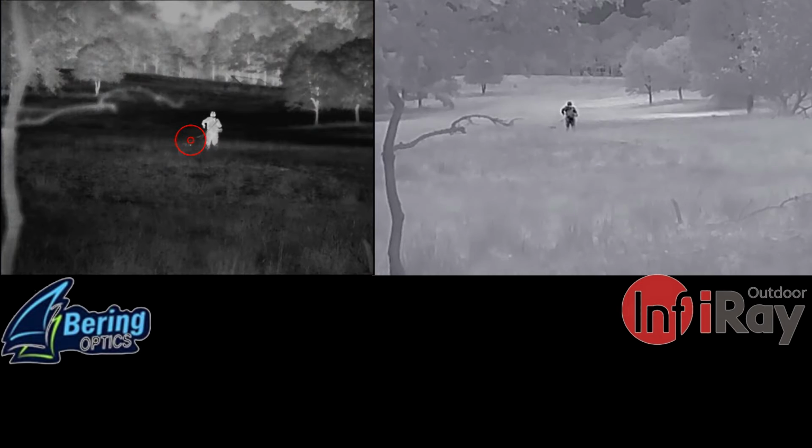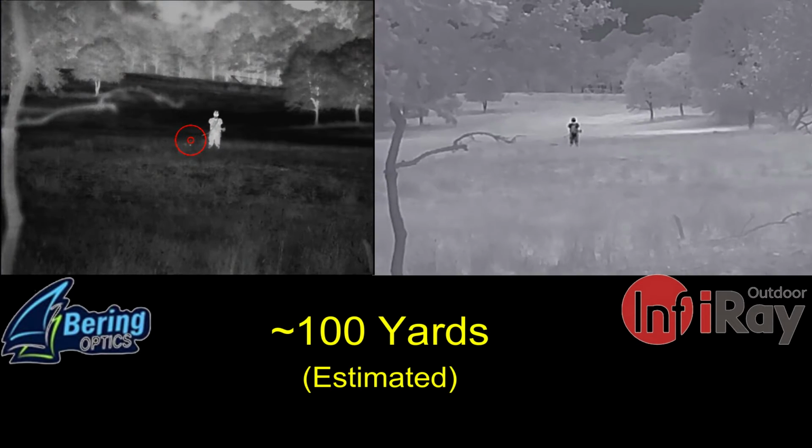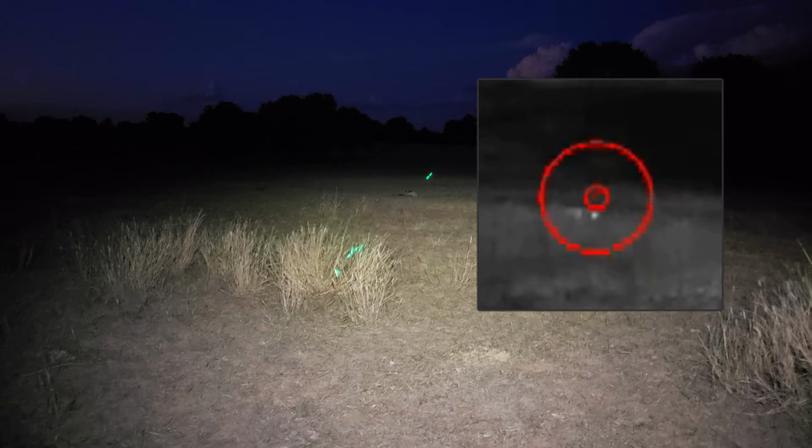And here I'm getting up to the point where I can turn on my headlamp and I can see the hog. Here I'm at about 100 yards, and this is the view that I have, and you can see the laser light going through the grass, passing over the hog just over the right side of the head, and there you can see the point of aim on the right hand side. So the laser is guiding me to the exact point in which the rifle is aimed. The rifle is just aimed slightly high and to the right.